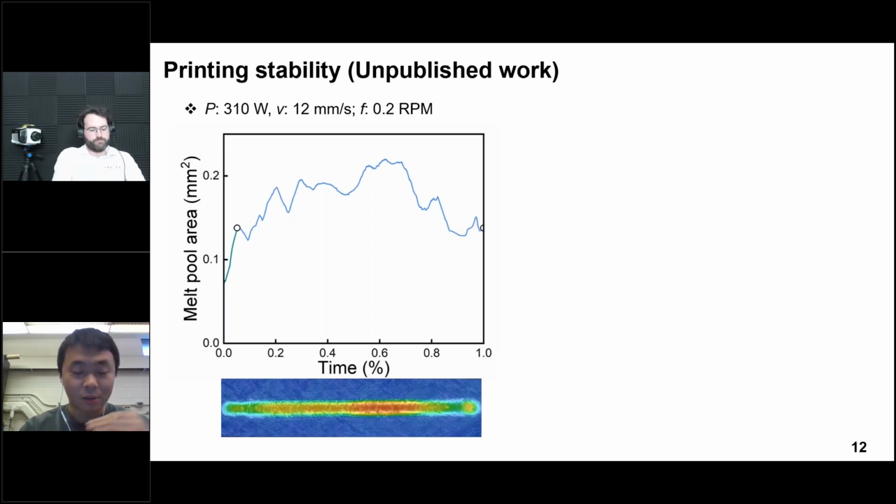We demonstrated the melting pool area evolution under a specific processing parameter: power equal to 310 watts, scan speed equal to 12 meters per second, and feeding rate equal to 0 RPM. Under this processing parameter, the printing time for the melting track is less than 1 second. Without the high-speed feature of the AR camera, we cannot capture so many melting pool images, which can be used to analyze the melting pool area fluctuation during the printing process. We also compare these images with the 3D scanning geometry of the melting tracks.